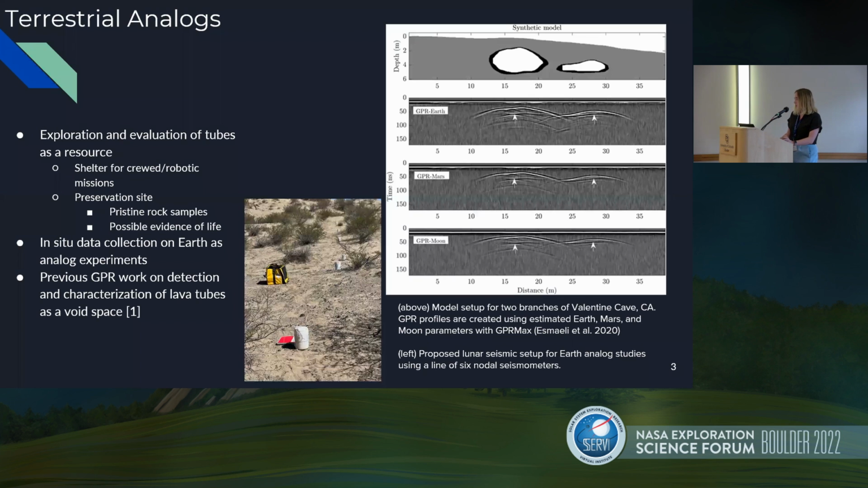There's also a lot of previous GPR work, such as the Ismaili et al. 2020 paper, which had modeled synthetically these portions of Valentine Cave, which is also in Lava Beds National Monument, and they put in parameters for Earth, Mars, and the Moon to look at how they could identify it and characterize it.